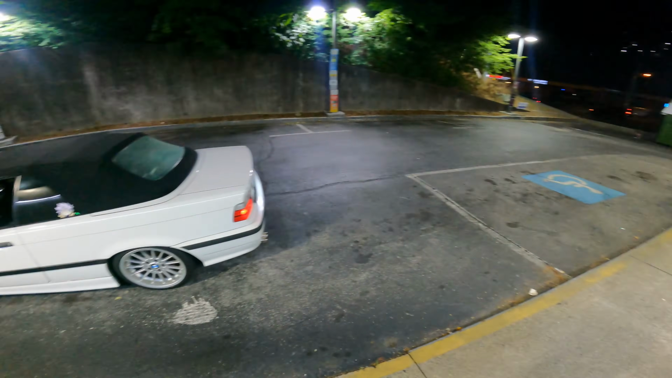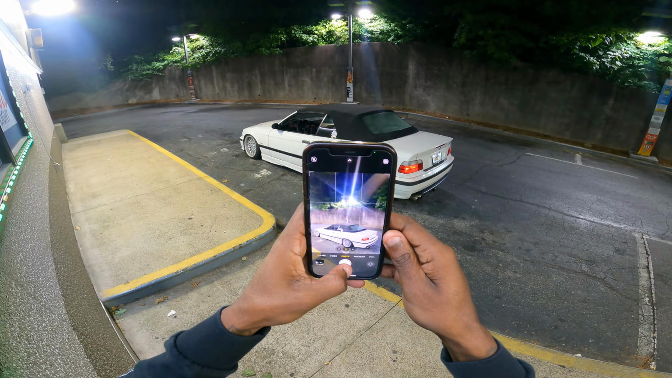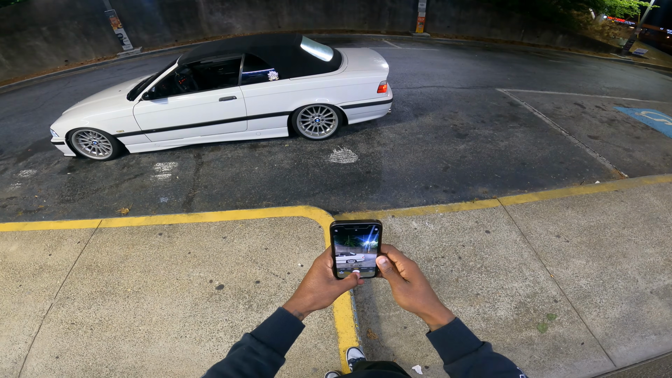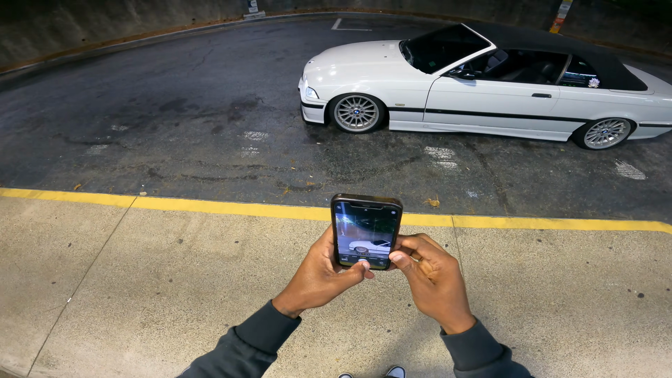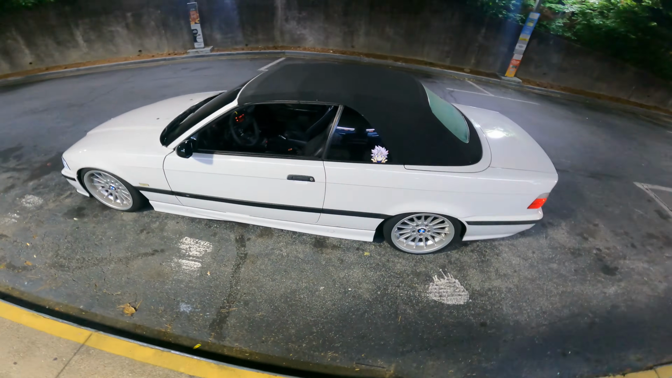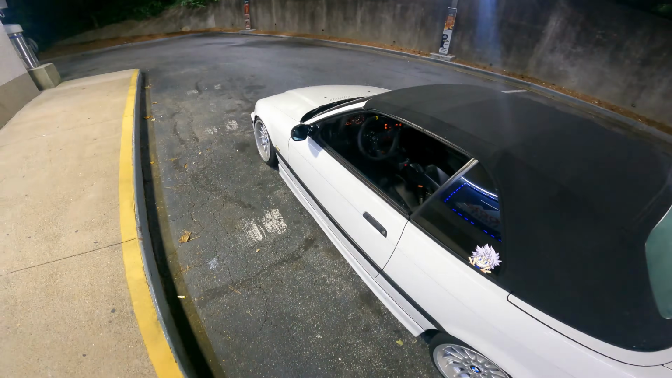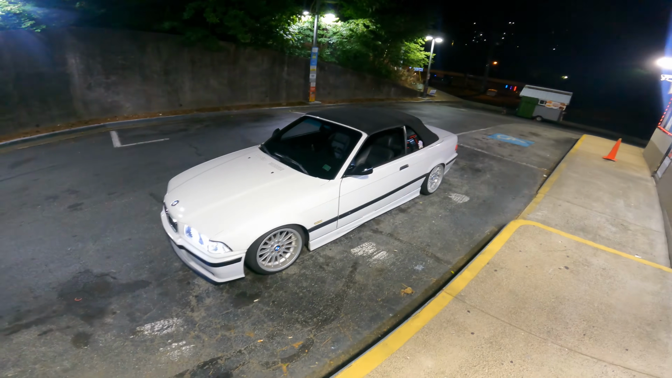I'm gonna grab some flicks for the gram, actually. Static boys, vibed out. Gotta get these flicks. What y'all think though, gang? I mean, check us out. Interior is looking pretty clean. NRG quick release, I'm rocking with it, man. Overall, we got the wind deflector in there, so that's fire.